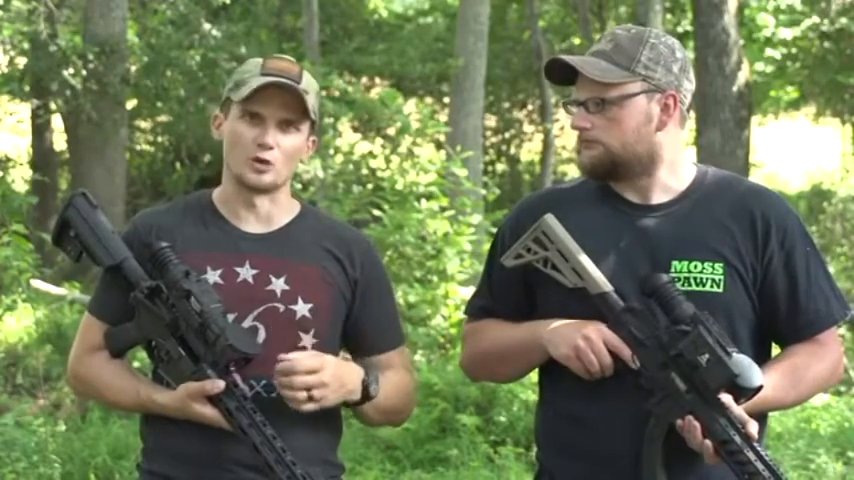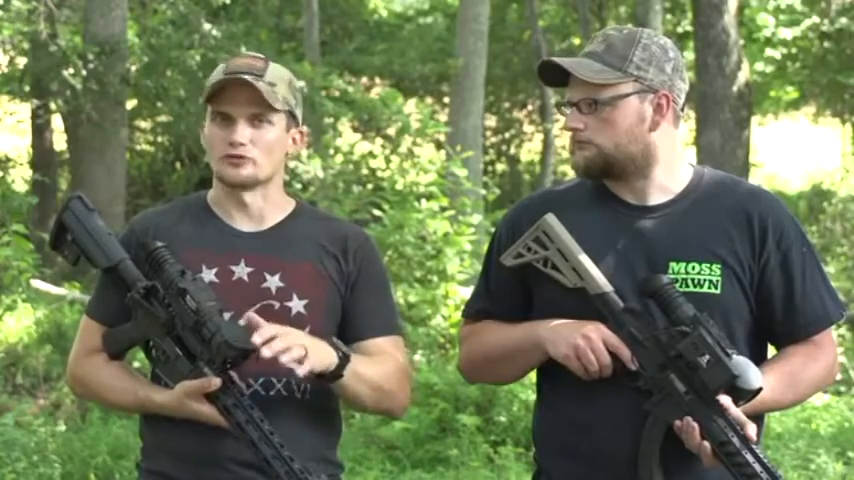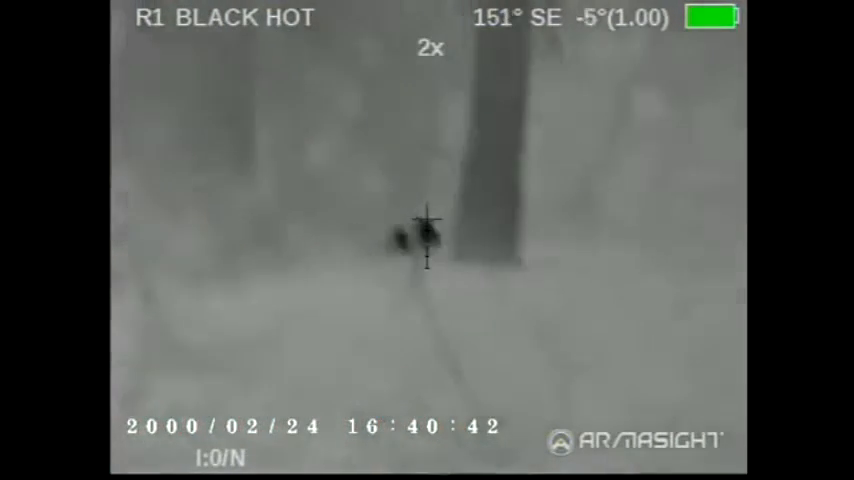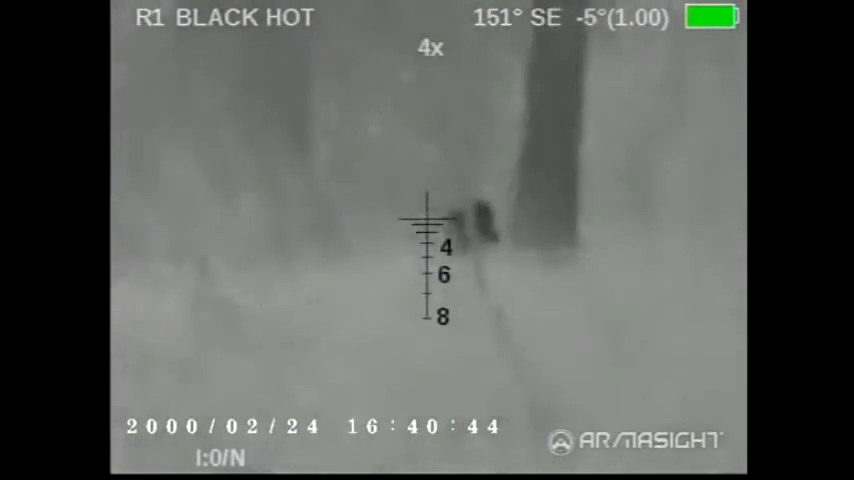But in the civilian realm, a lot of professional hunters, or say you're a guide out in Texas with a huge ranch and you've got a hog problem. Well, you might want a thermal so you can take it out there at night and seek those hogs out in their natural environment. And they won't really know that you're around.